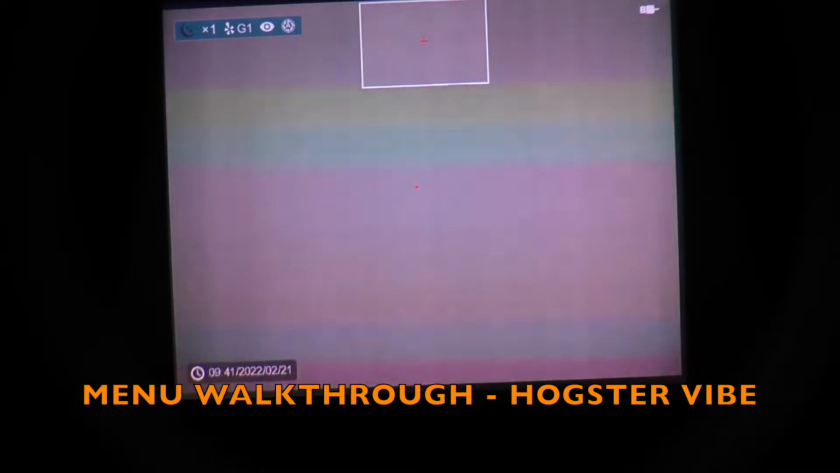All right, I'm going to give you a brief overview of the Bering Optics Hogster VIBE menus. I referred to the menus in 2 parts. The short menu, which you access through pressing the middle button on the top 1 time, and then the long menu, you press the middle button on top for 3 seconds and it'll bring up a longer menu tree on the left side of the heads-up display.